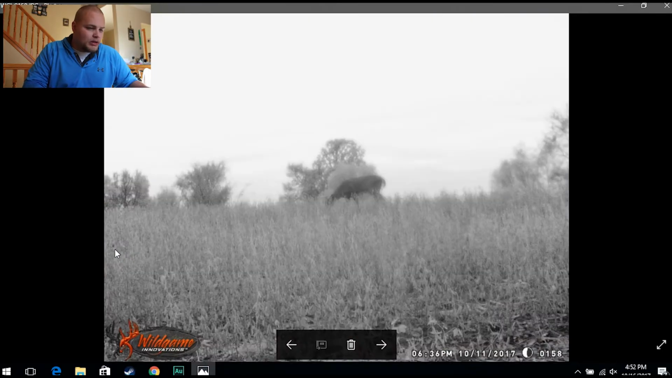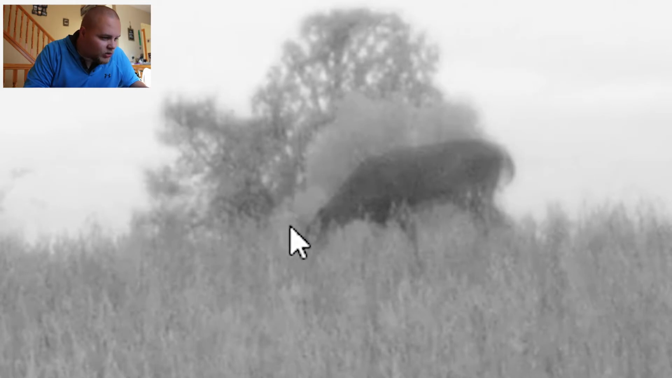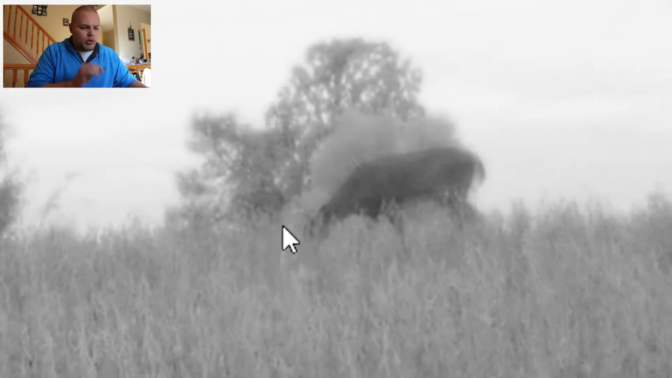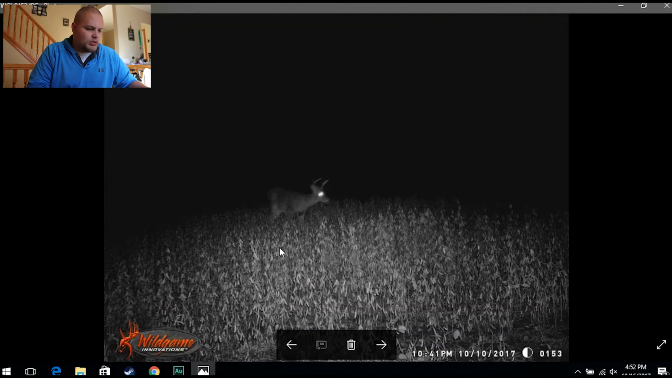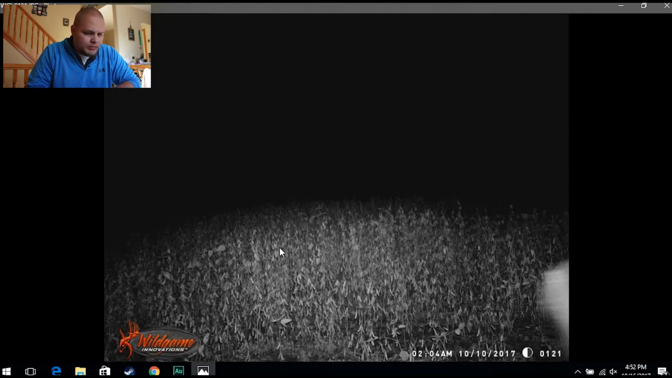Alright, let's keep going. That's a buck. It's a pretty nice buck, too. I wish this picture was a little better. But you can see the antler right there. I mean, it's all the way out here. There's like twin eights that were roaming around. I think this might be one of them. Let's just keep going. There's some turkeys. There's a little 7 probably. Nice little buck. The bucks are up and moving on their feet already, so that's good news.